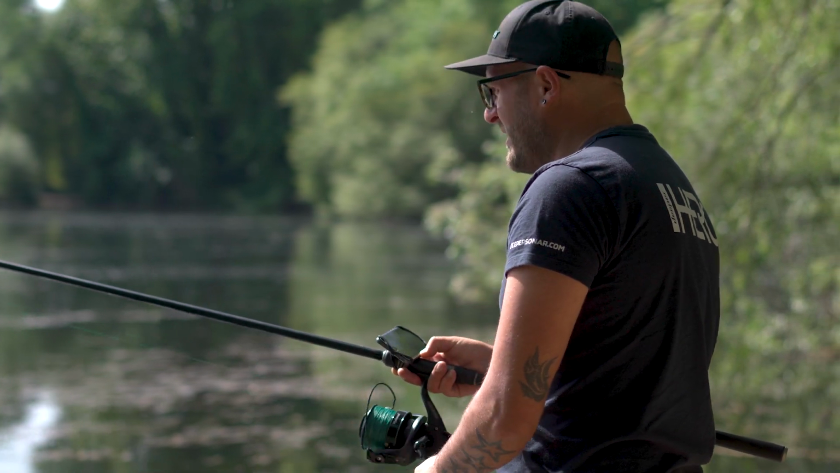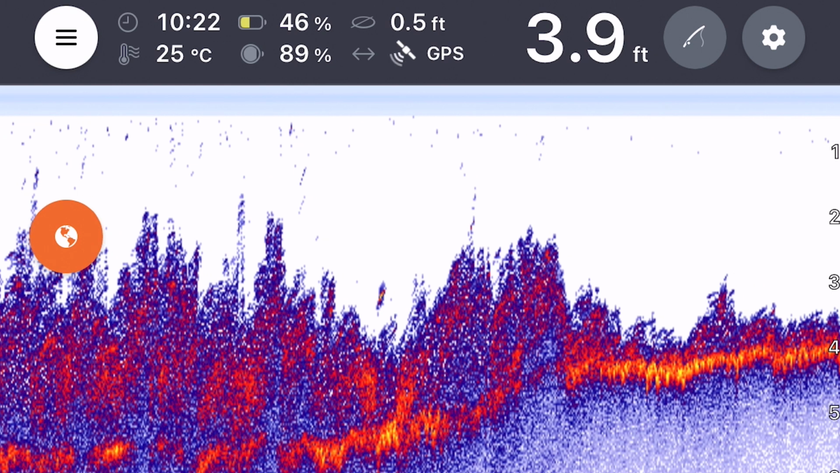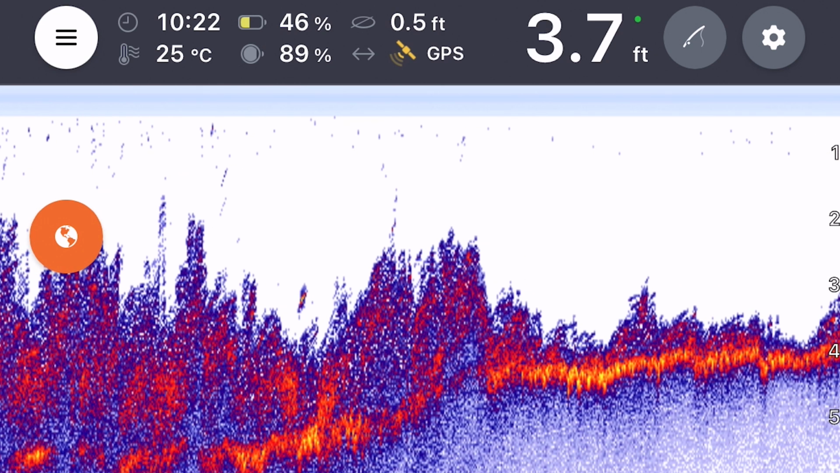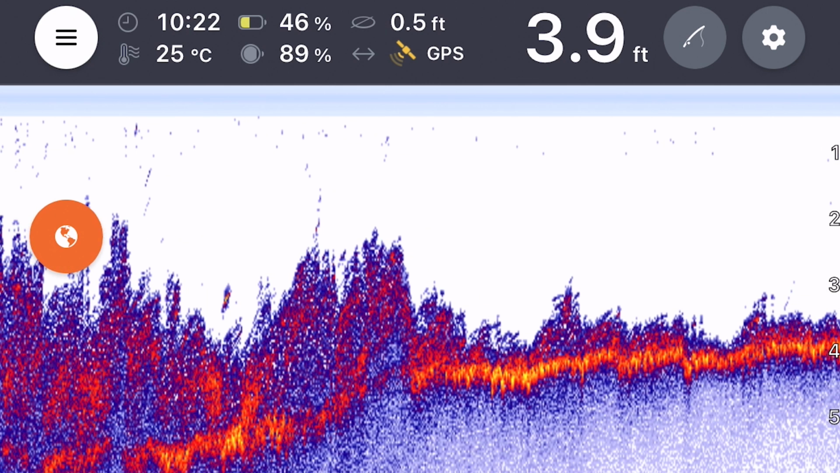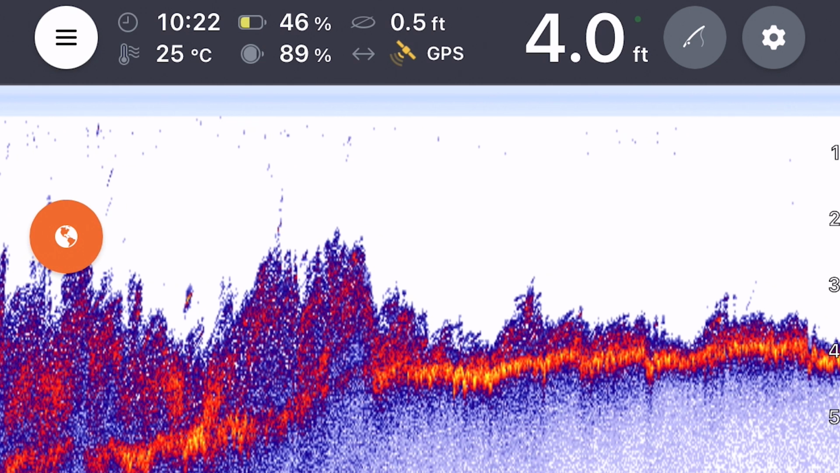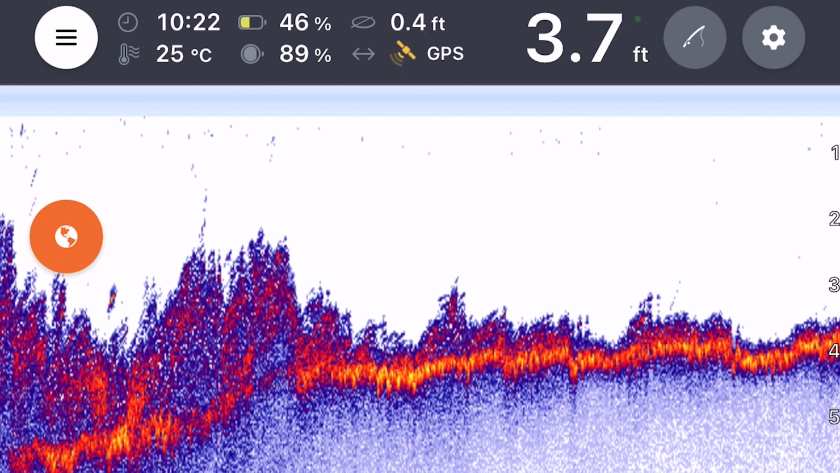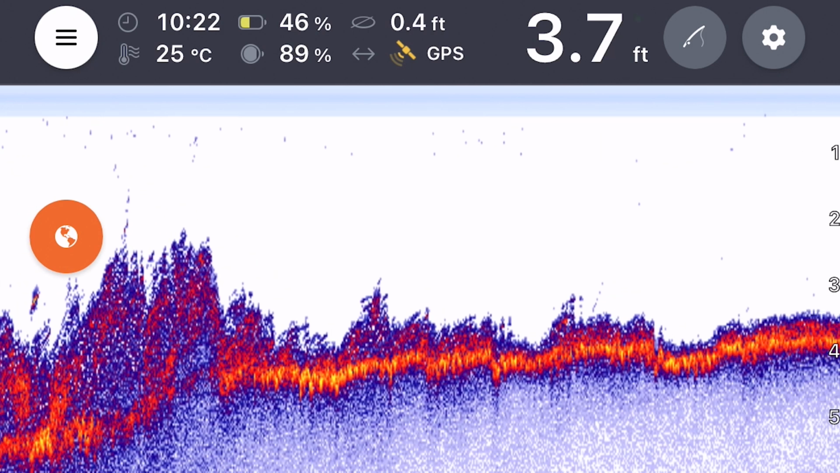I've just come off the back of that weed, so from where I cast out my Deeper originally, there was a good 10, 15, 20 yards maybe. And now it's just hit the money spot. 3'8", absolutely glowing, really clean, and a perfect place that you'd be able to present a bait.